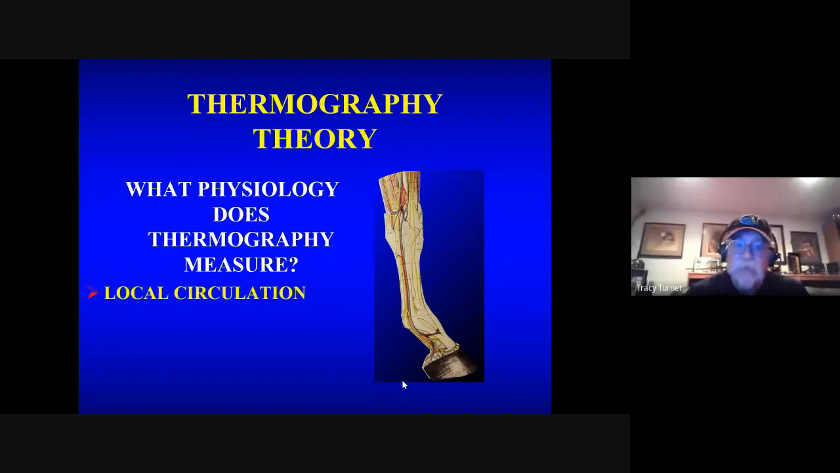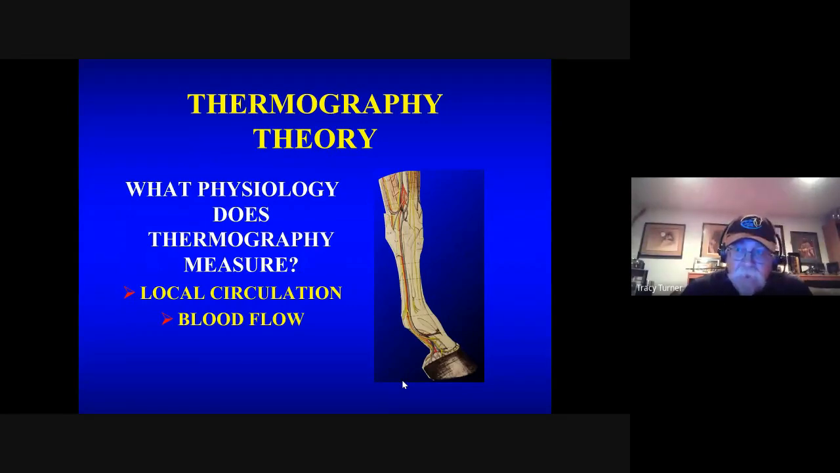It measures local circulation, because that is what our body temperature is due to. It's going to measure actually the rate of blood flow. So the higher the blood flow, the more the body's heat is coming through, and then it can be emitted through the skin. And then finally, local metabolism of the cells themselves. So the cells are producing heat as they generate energy. So thermography is actually measuring those three things as a physiologic measurement.